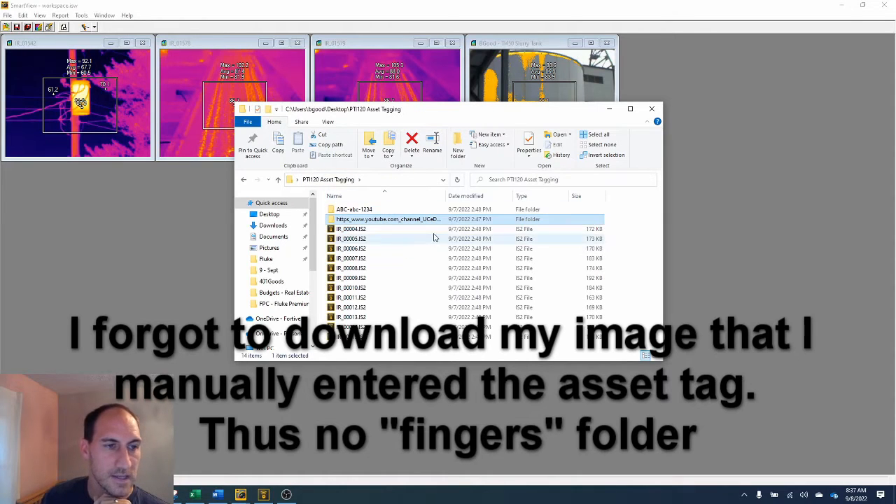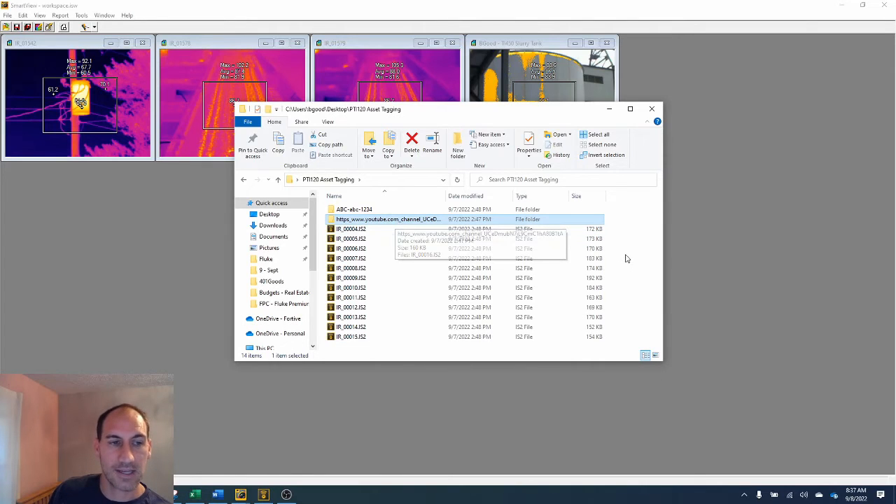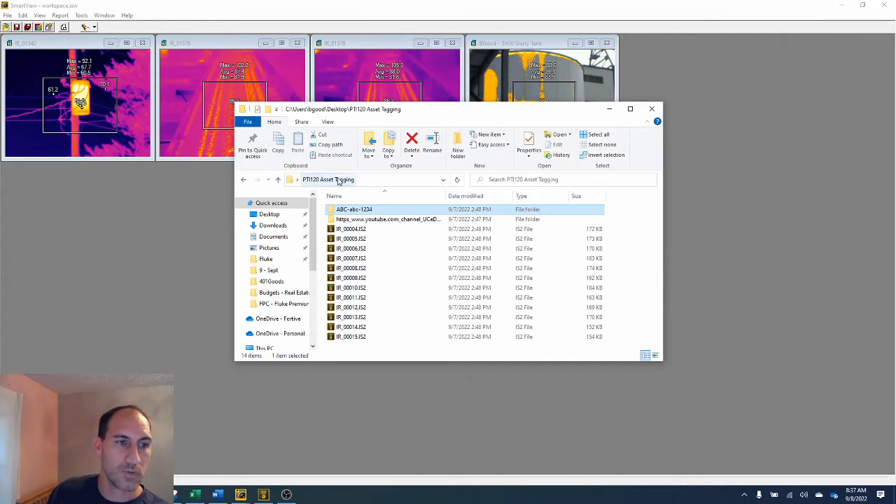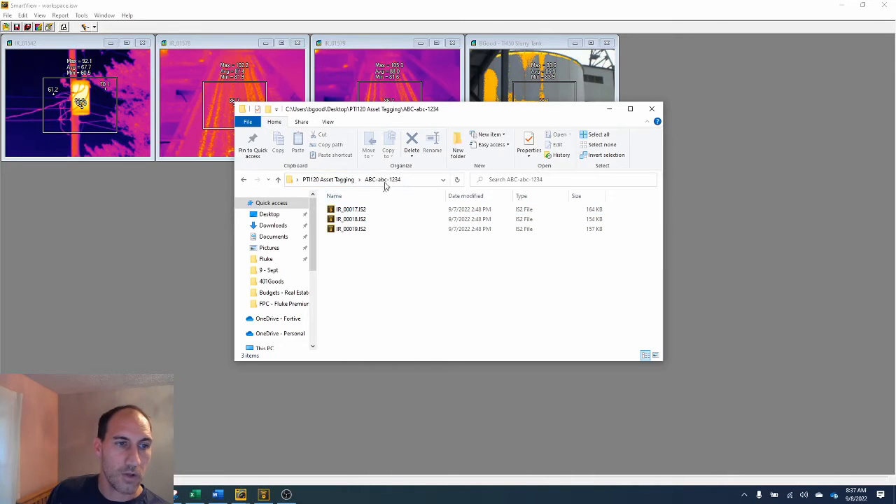And the cool thing is, in the future, if you were to scan the same QR code and then take additional images and then download them the same way, it's going to dump additional images in here over time, so that you would have all the images that you ever take with this asset tag, the barcode, in here every time you download. That's if you use Smart View.